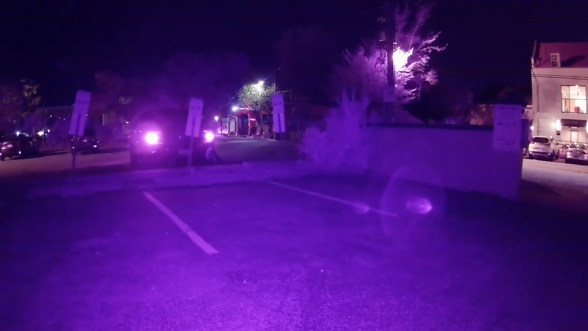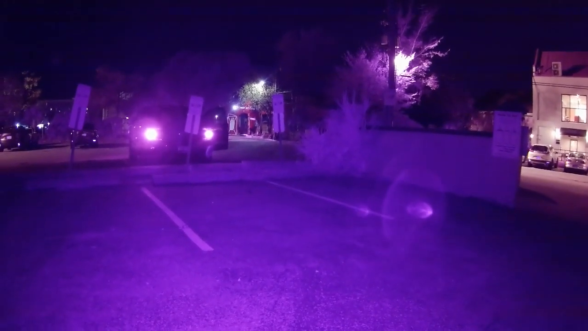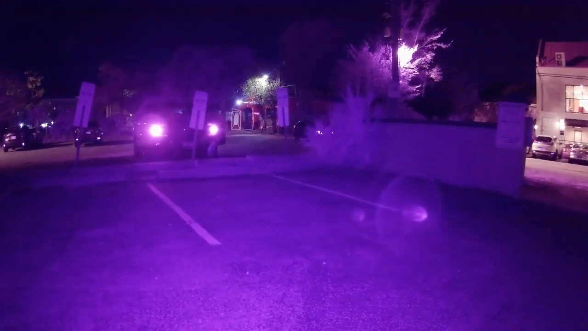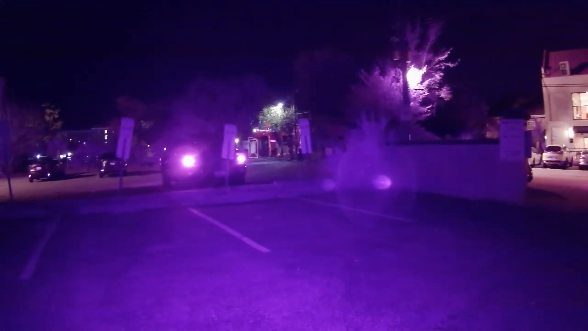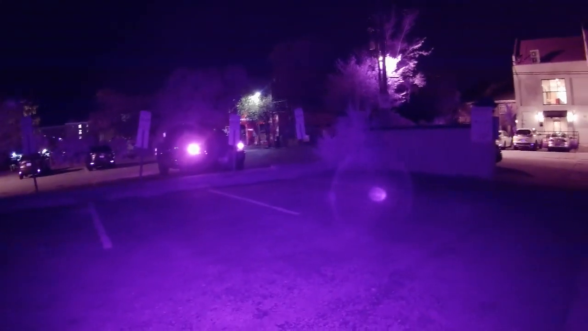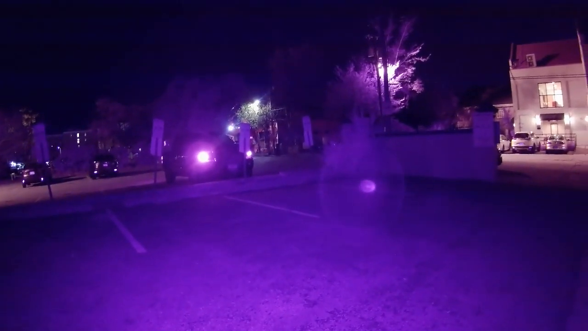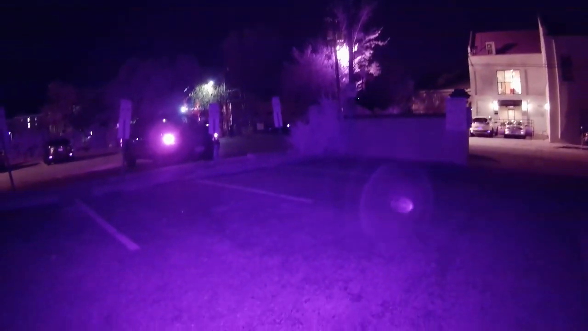Is that an orb? No, is that like a reflection of his headlights, maybe? It's gotta be, right? Reflection of his headlights? Oh, probably. You know what? Can you grab the guy? Let's ask him. You wanna grab the guy and we'll ask him? Well, it's moving now. Is it his headlight?